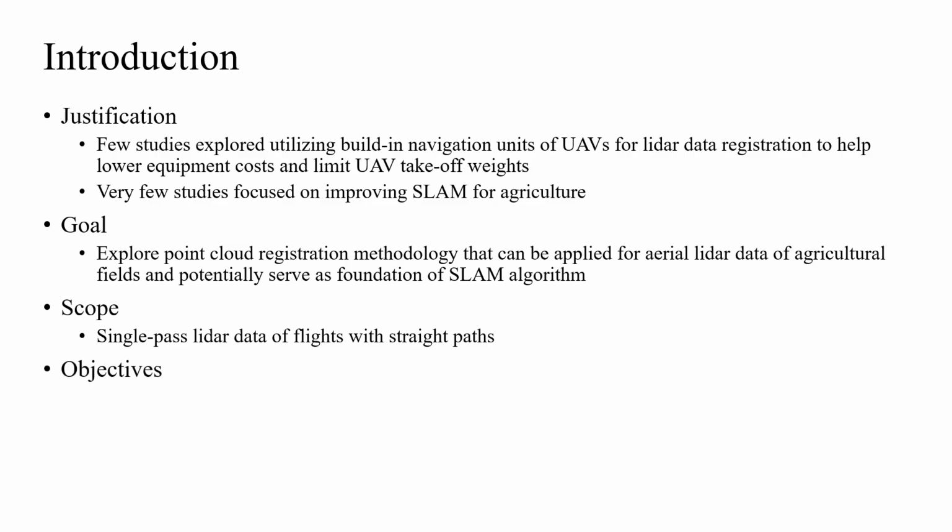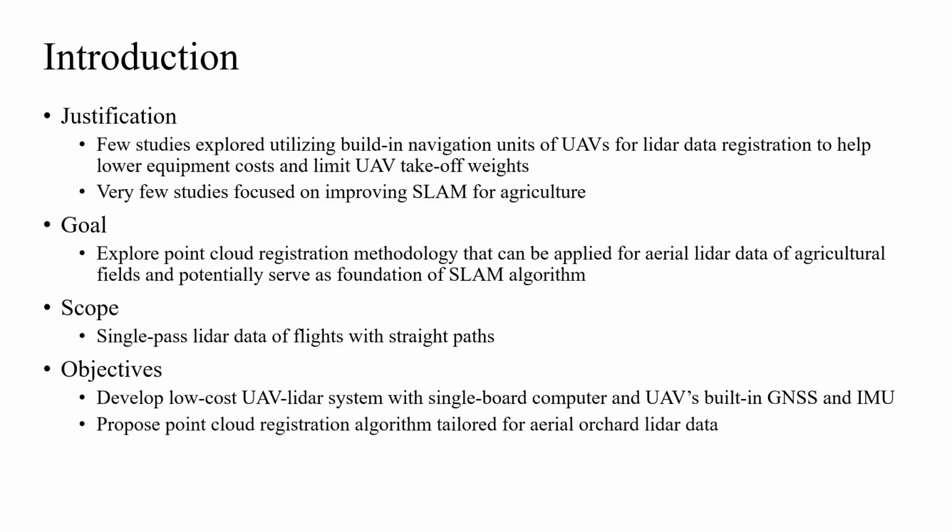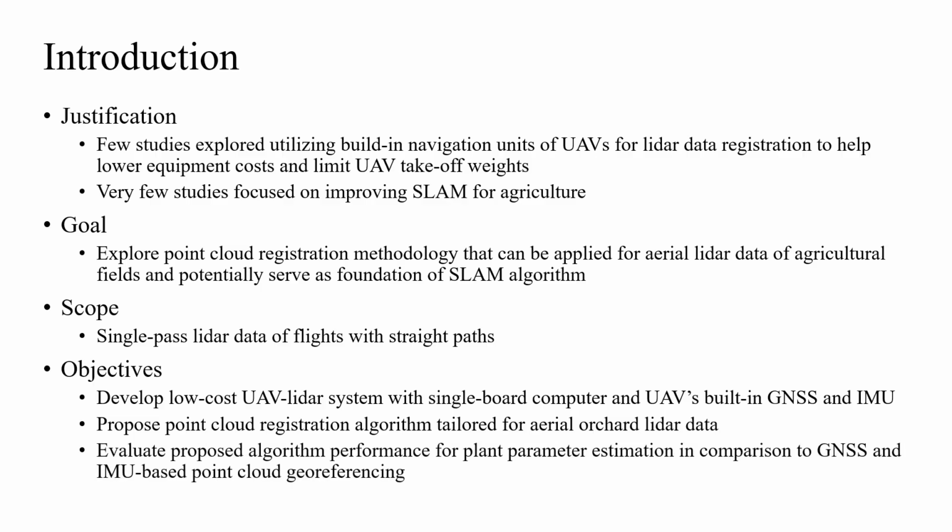Specifically, the objectives of the study included: first, develop a low-cost UAV-LiDAR system with a single-board computer and UAV's built-in navigation sensors such as GNSS units and IMUs. Second, propose a point cloud registration algorithm that is tailored for aerial LiDAR data of agricultural environments such as orchards. And third, evaluate the performance of the proposed algorithm for plant parameter estimation in comparison to GNSS and IMU-based point cloud georeferencing.